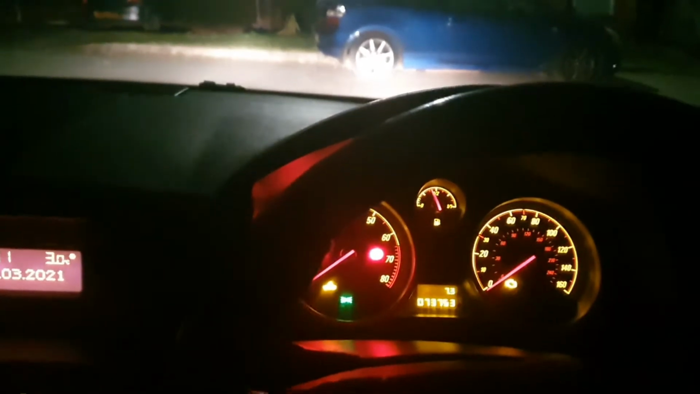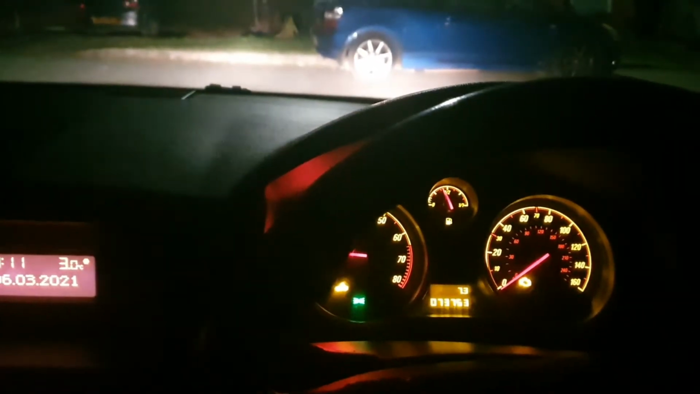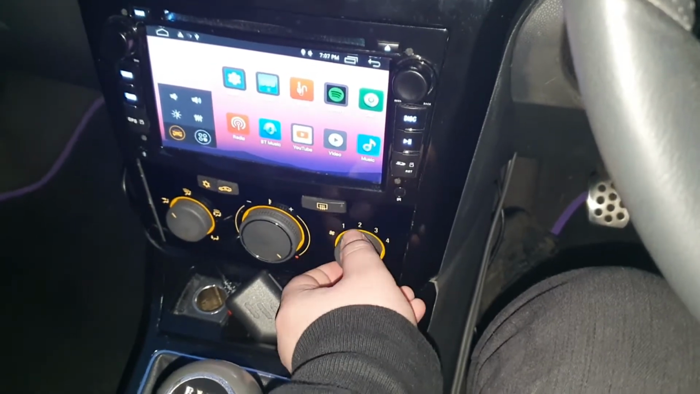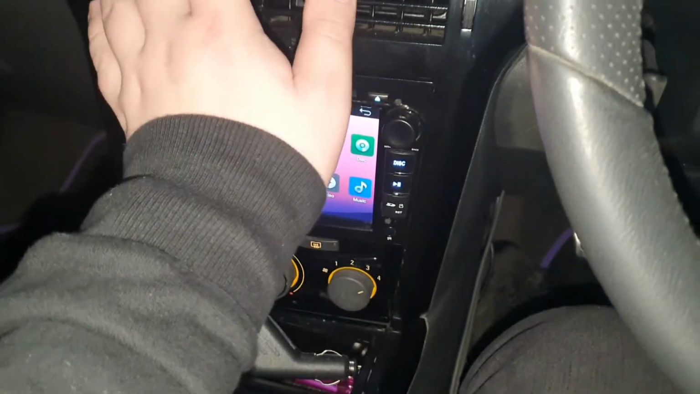Let's turn that off. The question being, is the car going to start? Because obviously I haven't driven it for a little while. We've got just under half a tank of fuel. So let's see. The lights are on, everything's up. 3, 2, 1. There we are. She wasn't happy for a second, but once the oil goes round, everything is fine. 1, 2, 3, 4. Nice and hot.